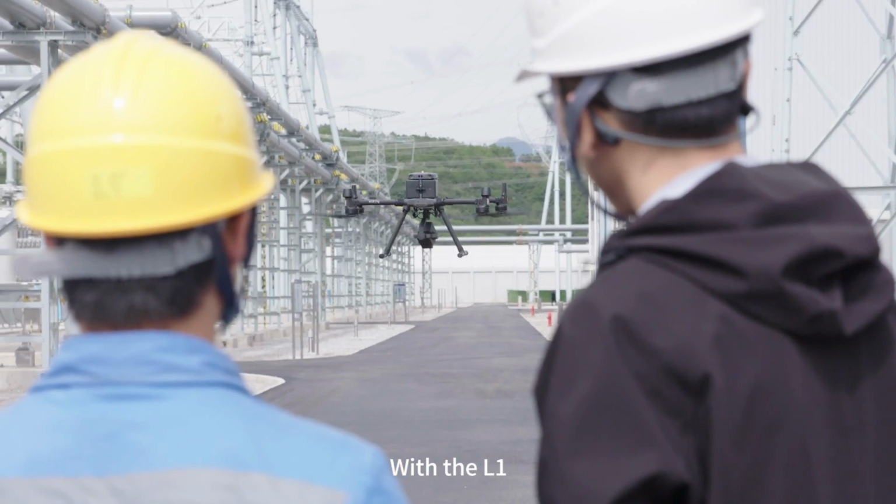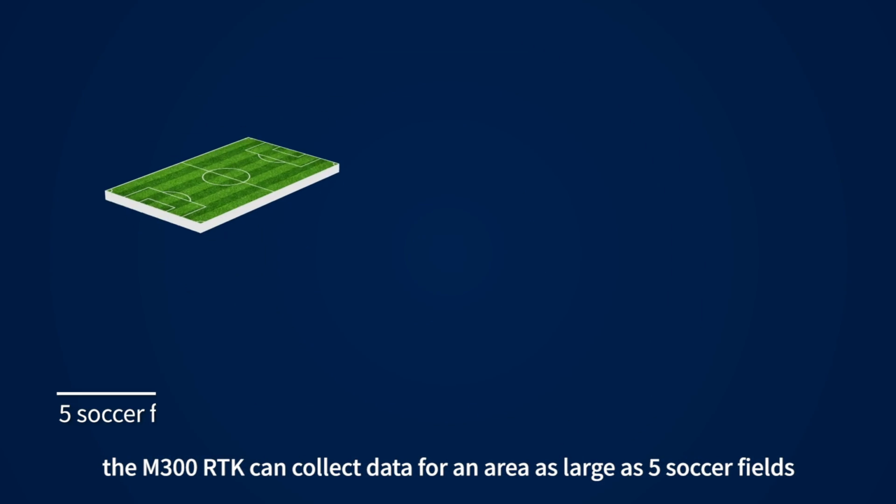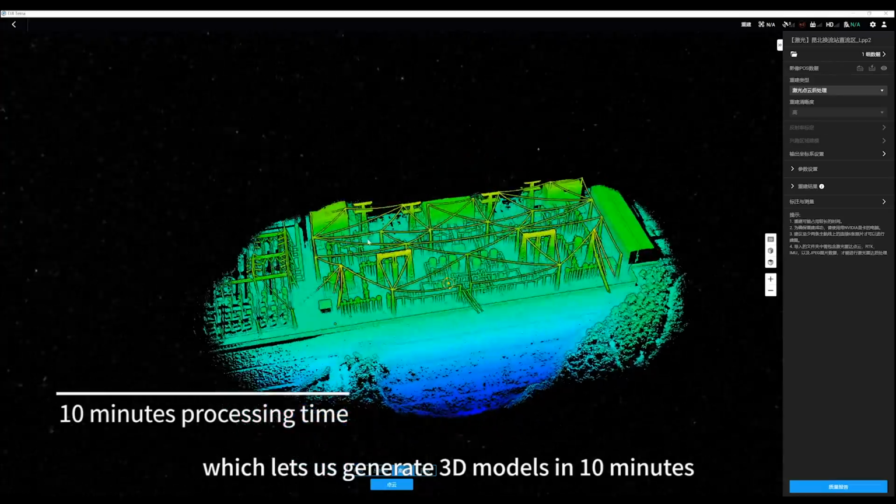With the Zenmuse L1, the M300 RTK can collect data of an area as large as 5 soccer fields within 30 minutes flight. Then we import the point cloud data into DJI Terra to generate 3D model within 10 minutes.